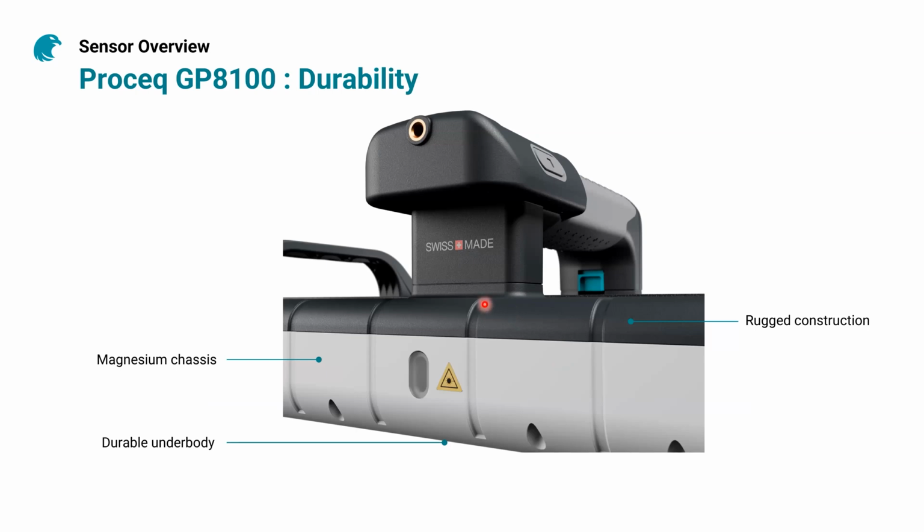Let's discuss a bit about how this thing is being made. So the chassis is made out of magnesium. That's a very durable material that gives you confidence on the field that you can use it without any significant wear on the unit itself. It also comes with a durable underbody, so no matter how rough the concrete surface is, you can still collect data without damaging your antennas. The whole construction is very rugged and very easy to use.